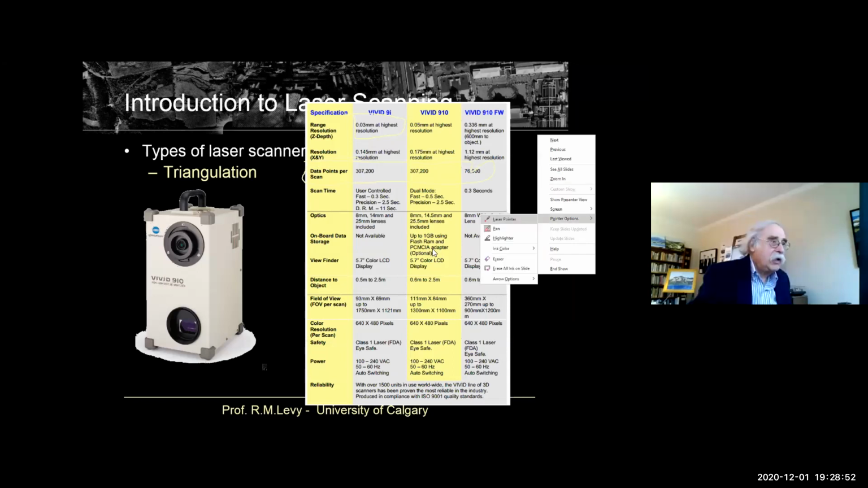That is why we don't always use these laser scanners when there's high reflection or water.